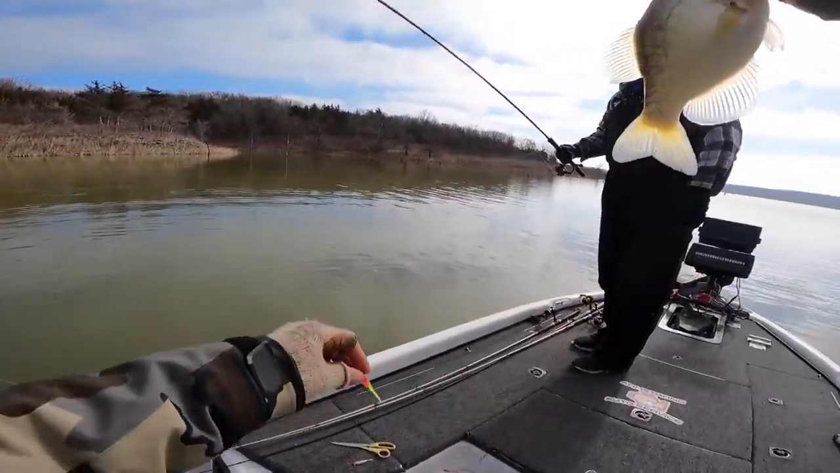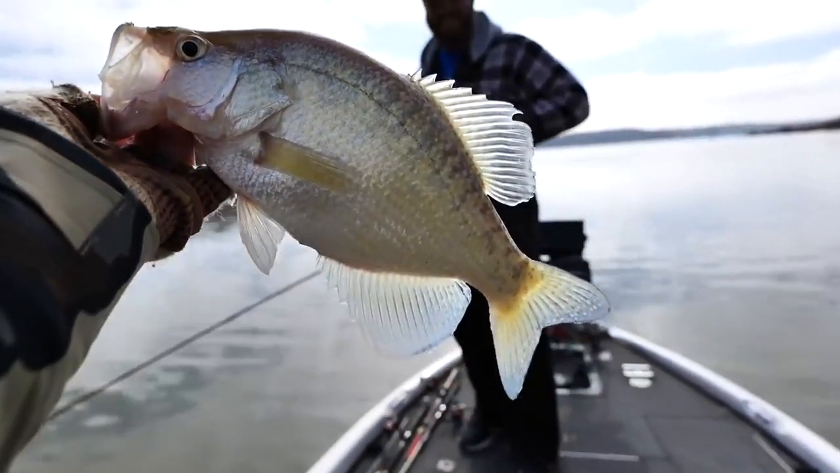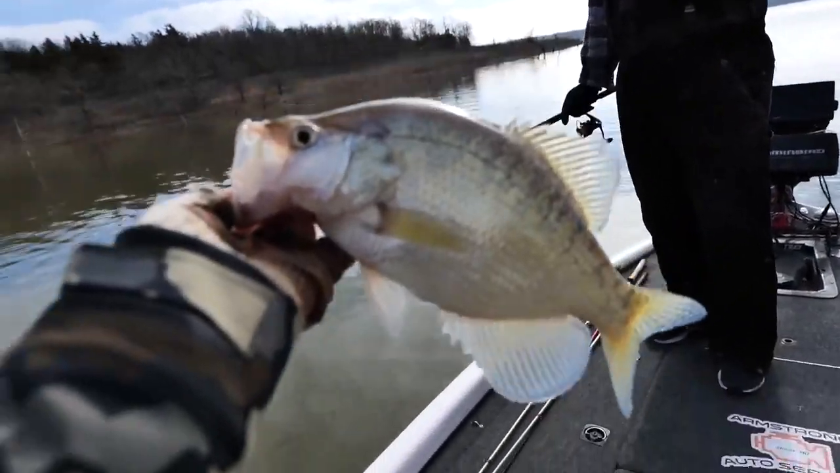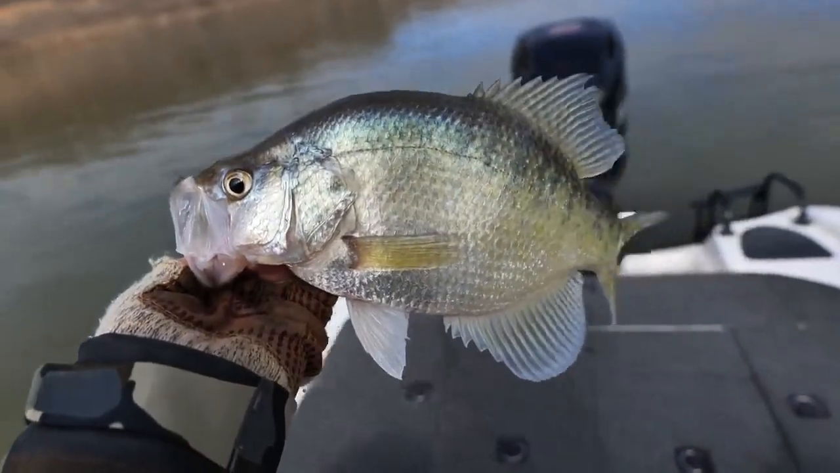That's the right size. Picking out the hogs from the deeps on the graph to his jig into the boat. That is awesome to watch. You guys got to smash that like button.